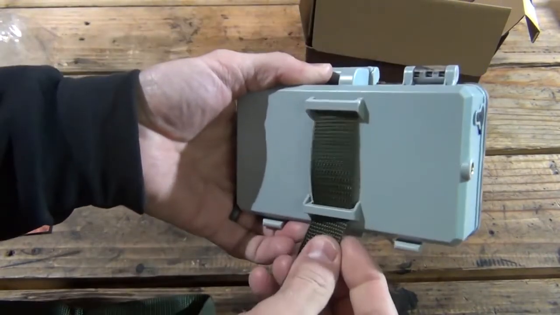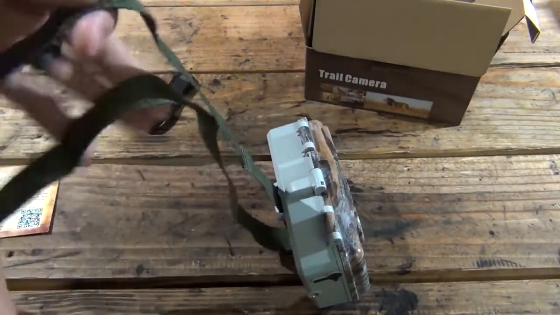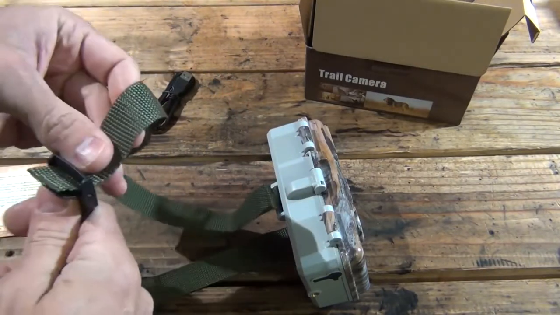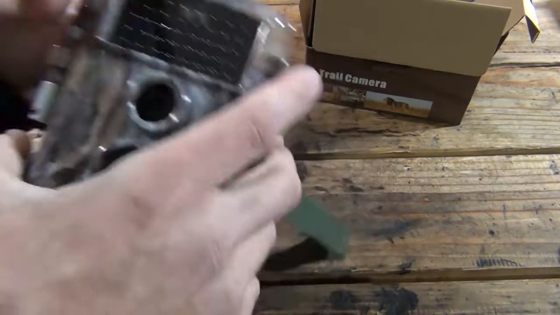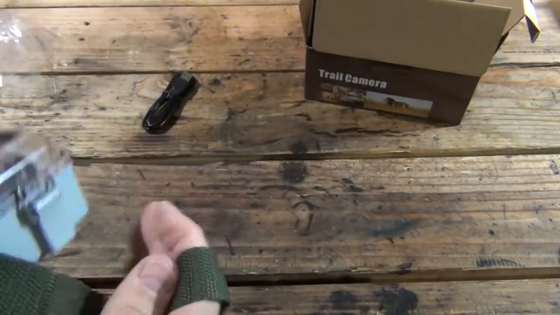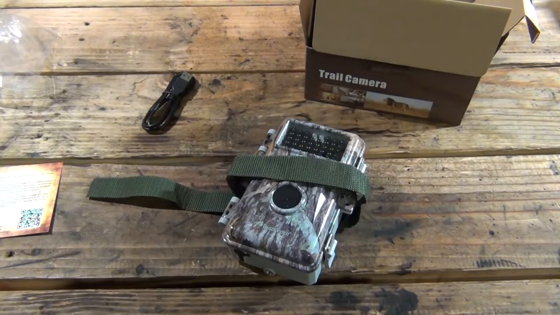I have two other game cams that I use here around the yard of the house, and I just use a piece of paracord to hang them up. So it's kind of nice with this little strap here. So you just strap that around whatever. That's pretty cool. So I'm going to take this out and I'm going to hang it up, and we'll be back with some footage, and we'll hopefully see what this thing captures. So I'm really excited about it.